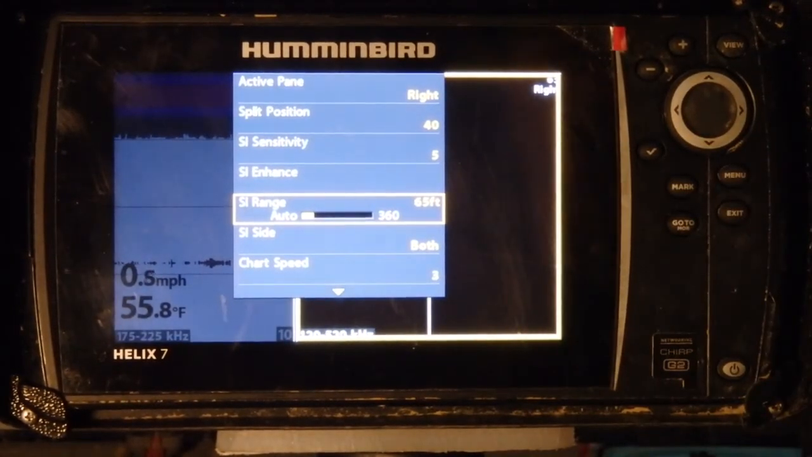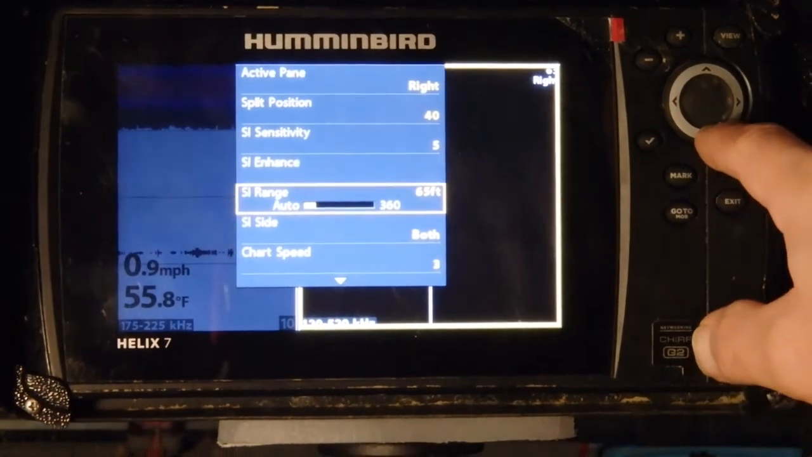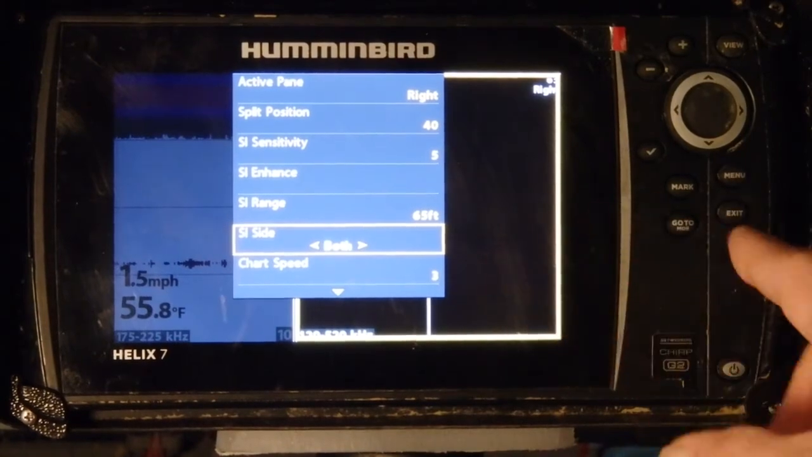Now, I changed that quite a bit on mine, between 65 and like 40, and even 20 sometimes. It depends how big of a creek I'm in, or tributary I am, or how skinny the water is, or what I'm trying to do. Sometimes I will turn that just so it's showing me one side. You can have the SI image for one side or both sides.